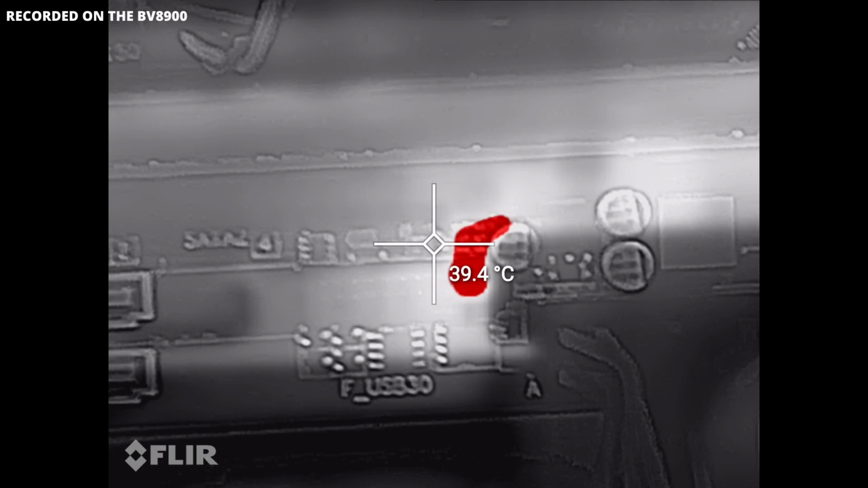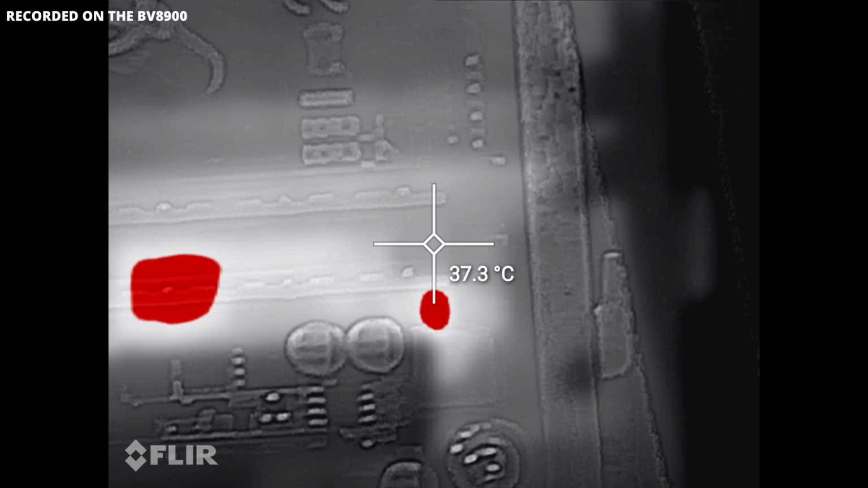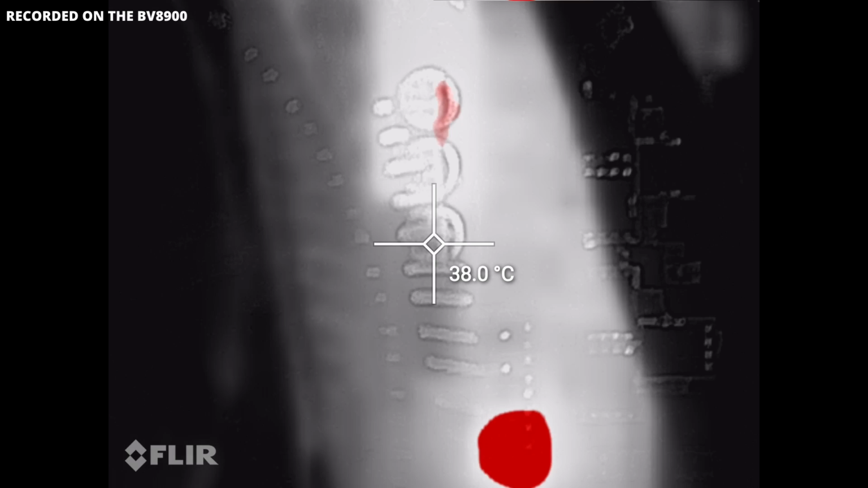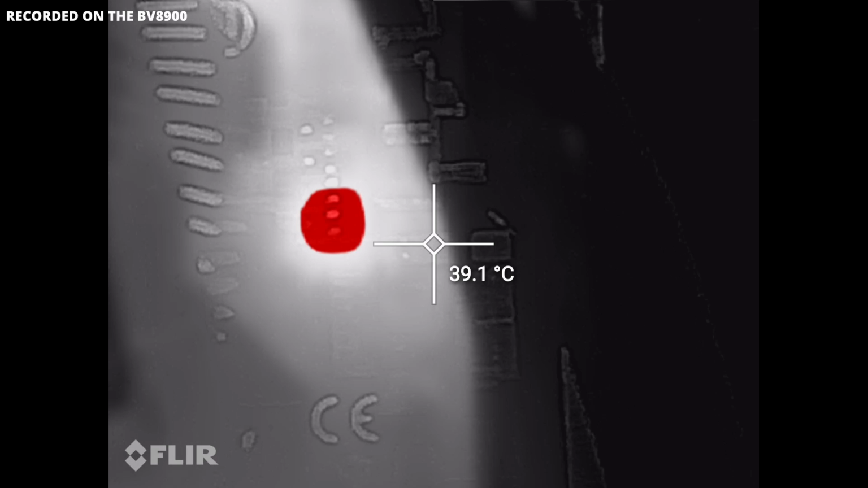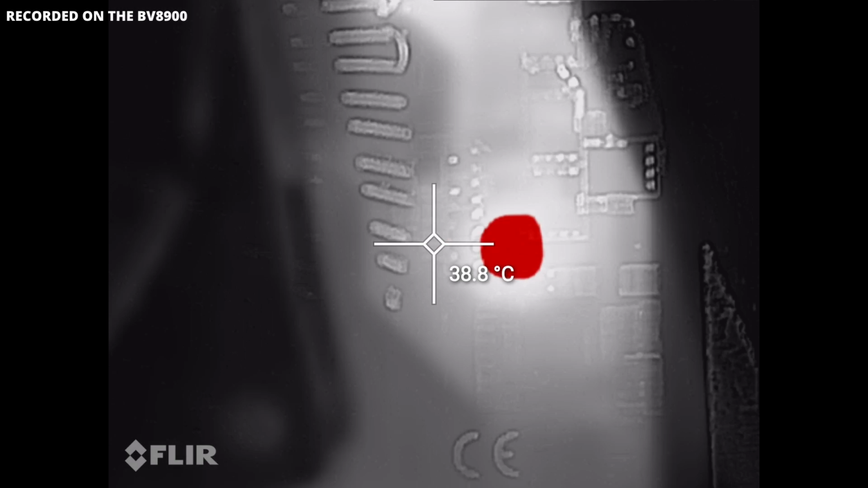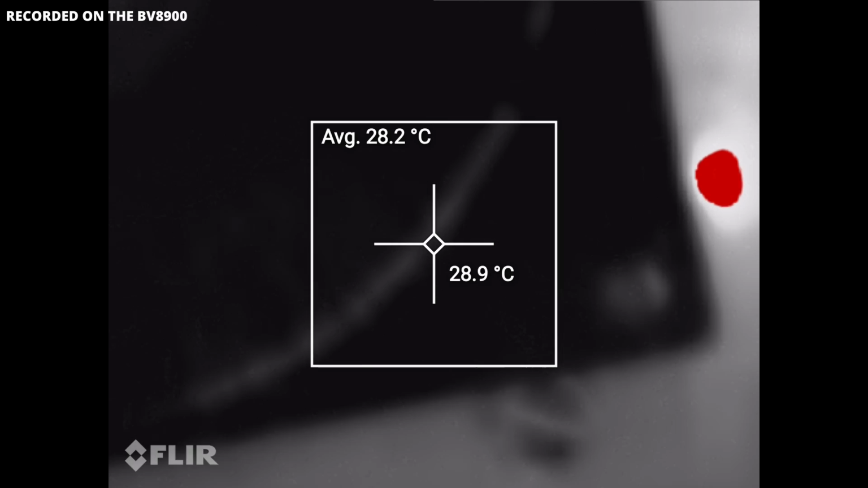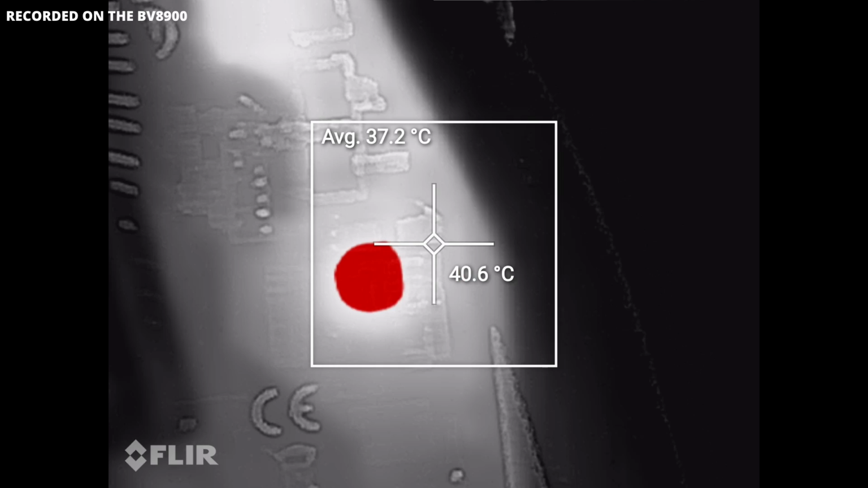We have another hot spot over here. We can go up to the MOSFETs and the VRM. You'll see them show very clearly. There we go, so you can see them. We can also put a square on, by the way, as well, which will show you the hottest and coldest points in that square. It's quite nice.